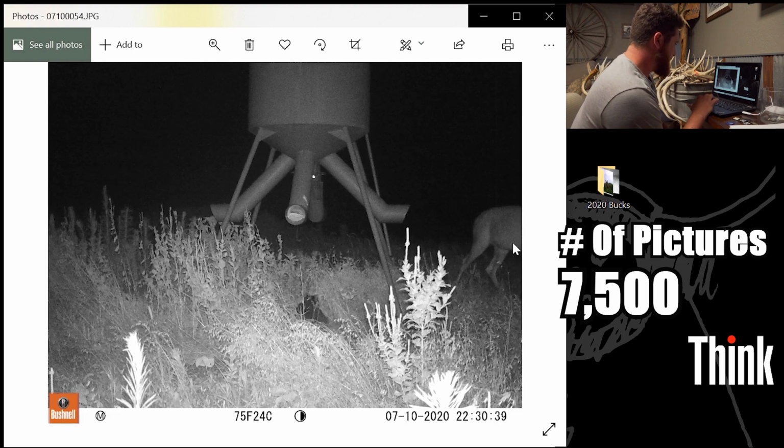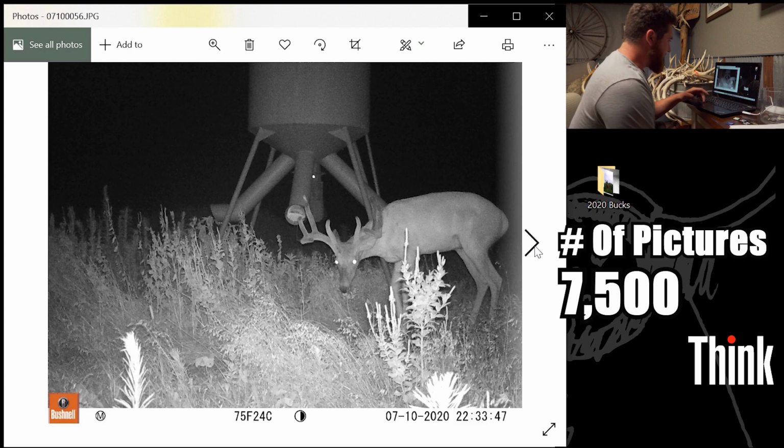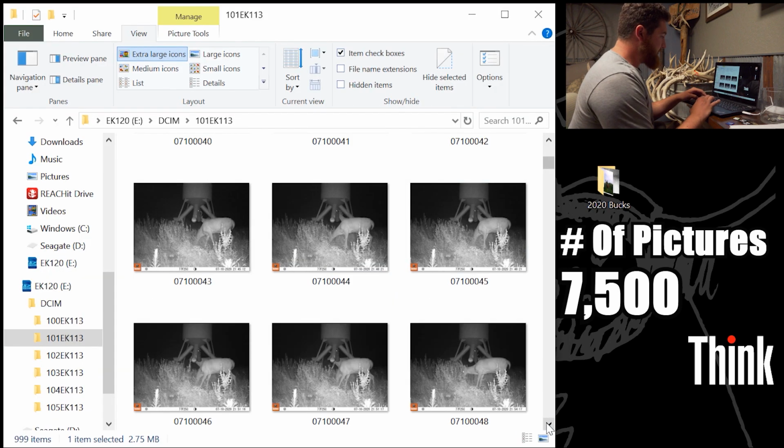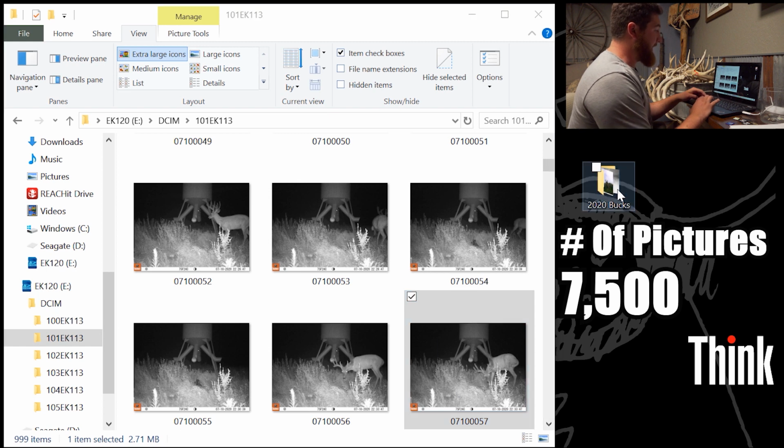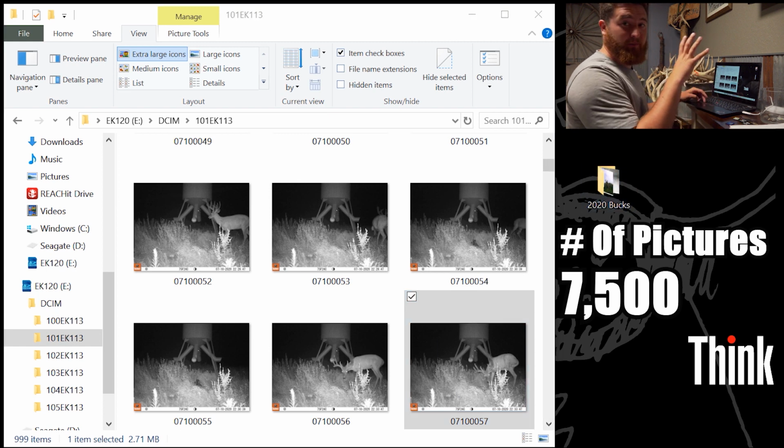Hopefully you get more pictures of him. Yep, there he is right there. We call him Lucky because when he was 2 years old, he got shot by an arrow. If you look at my shed hunt video, I put the trail camera picture up. And we know the people who shot him.